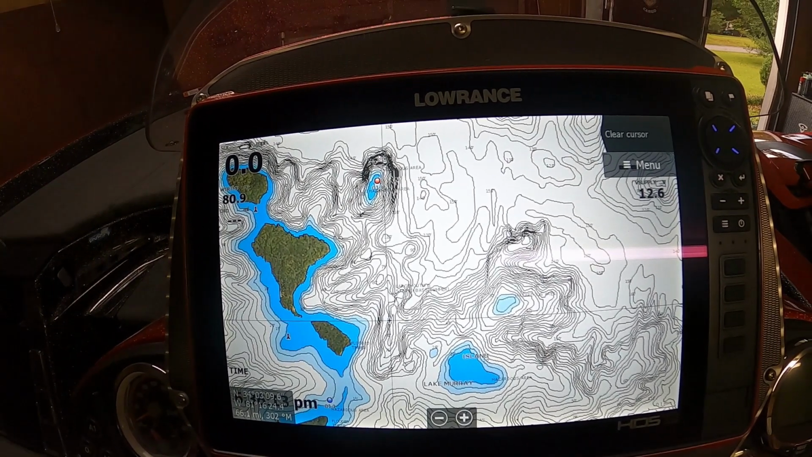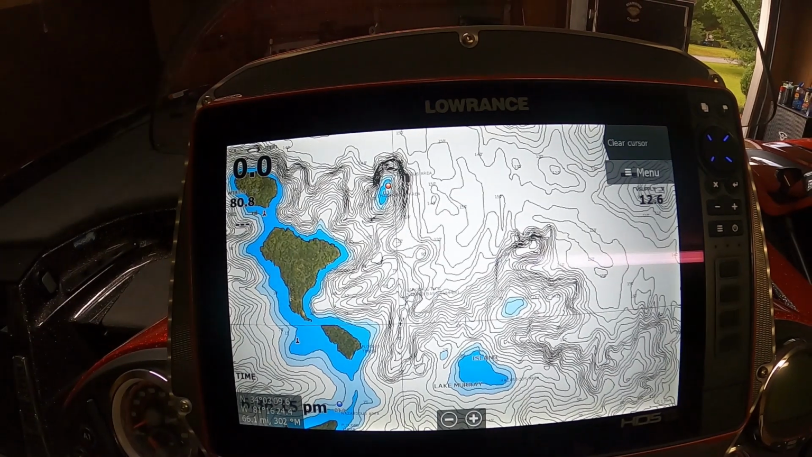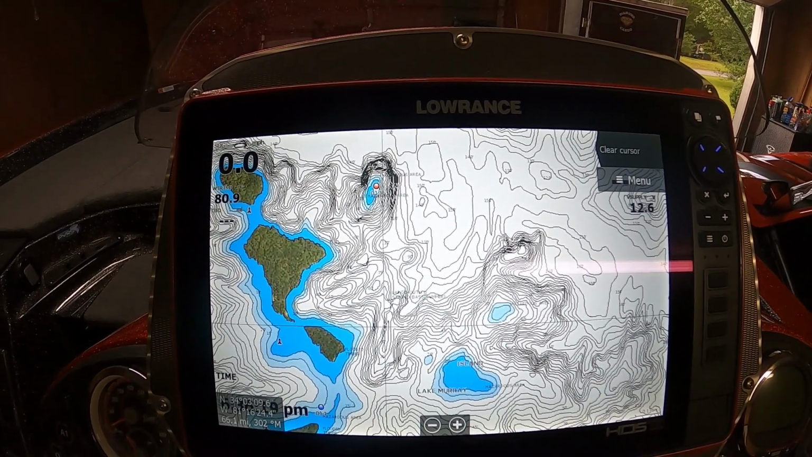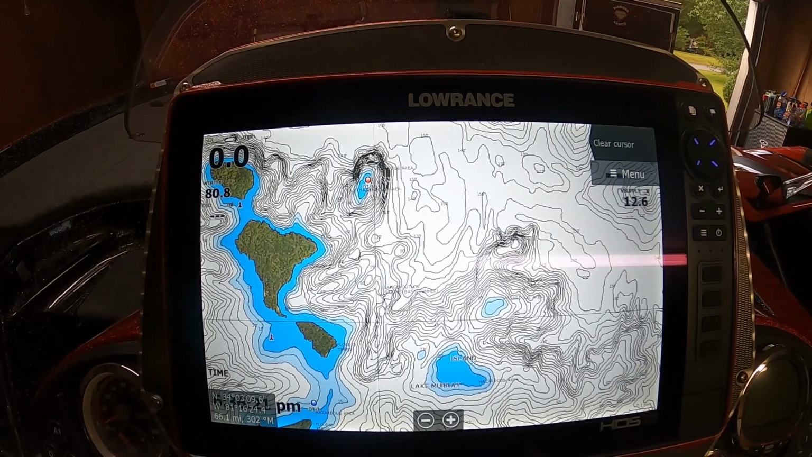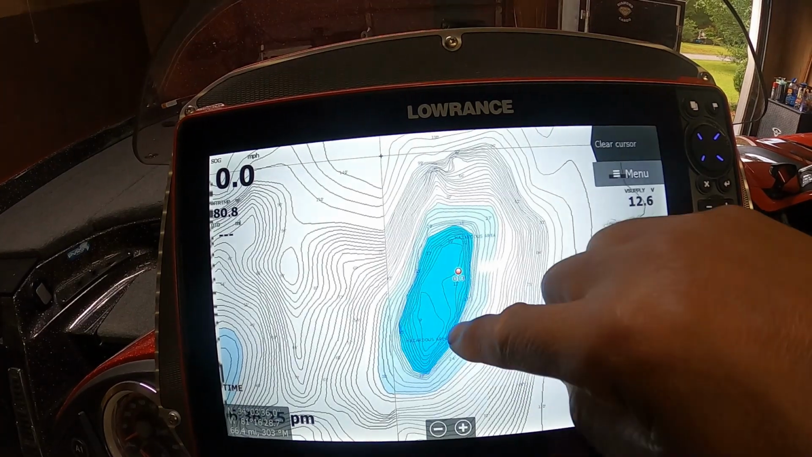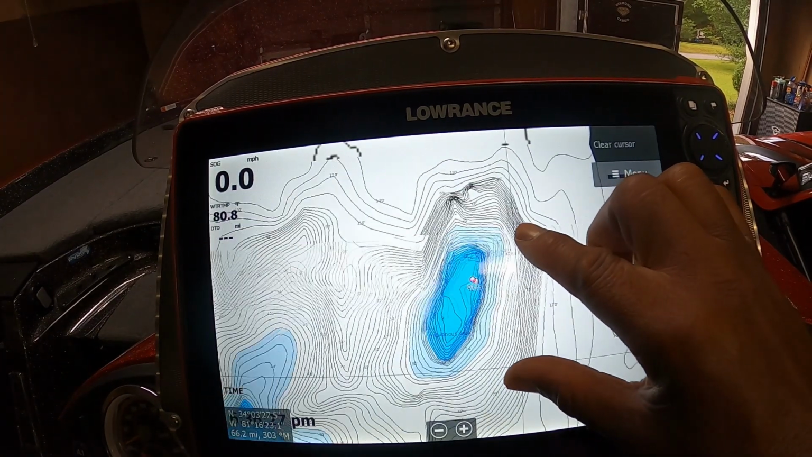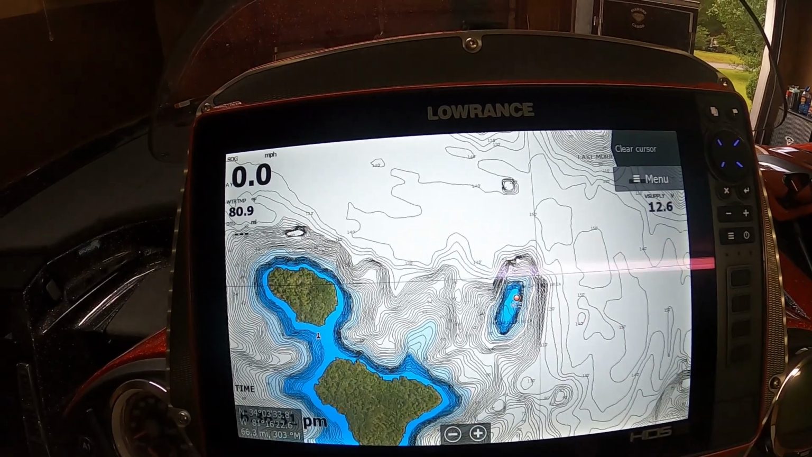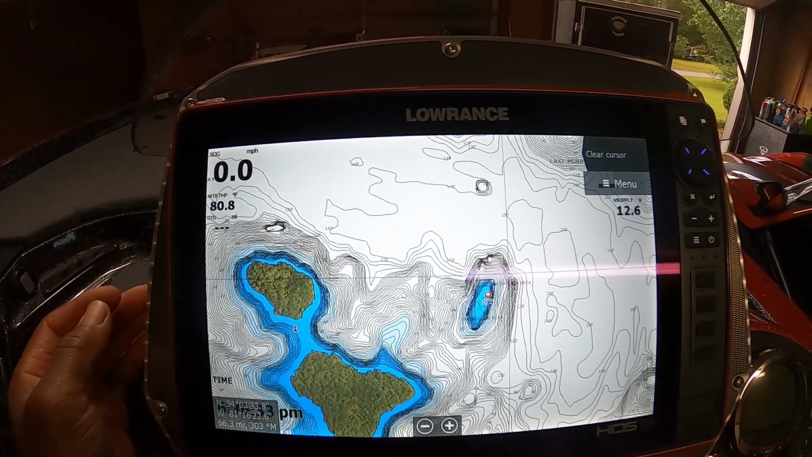All right, so what we're looking at now is a region of Lake Murray that's showing here, and this is with my Navionics card loaded. And right here you have a hump right there, okay, and it doesn't have a buoy marker on it. And that's where these things come in handy.